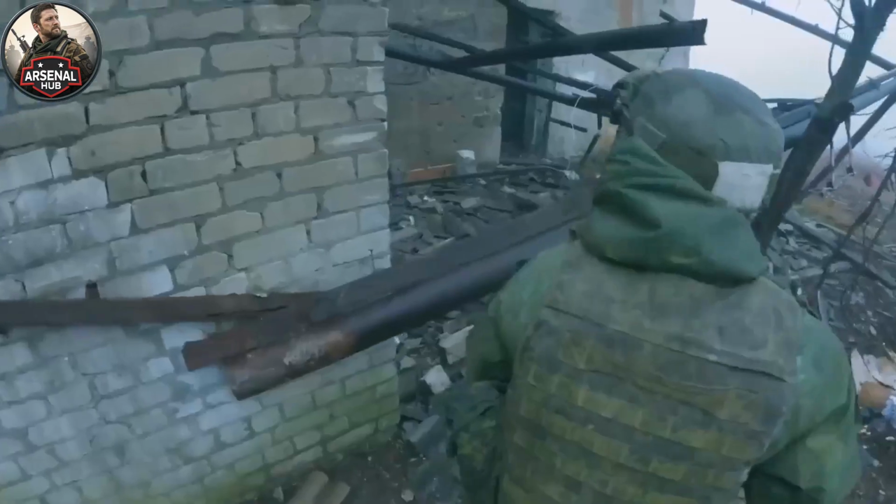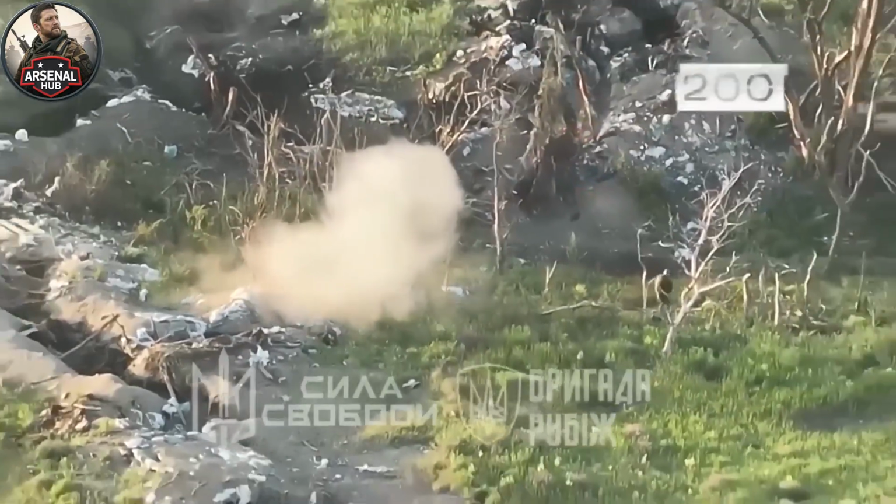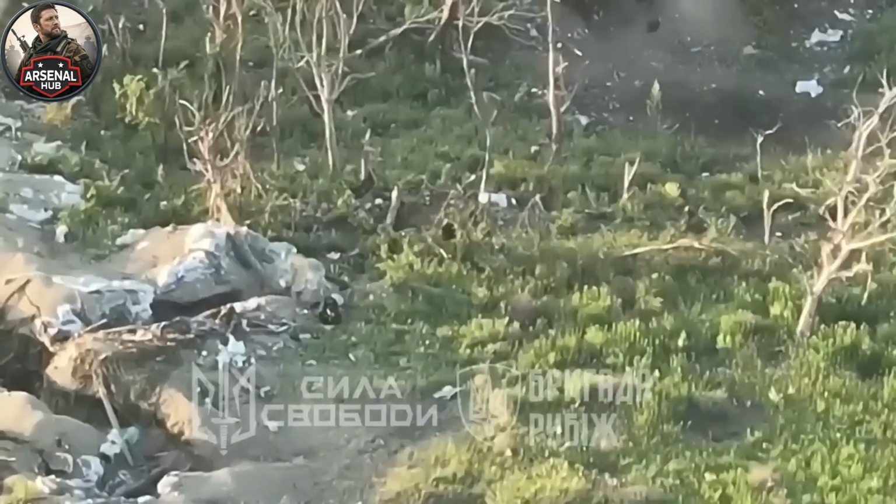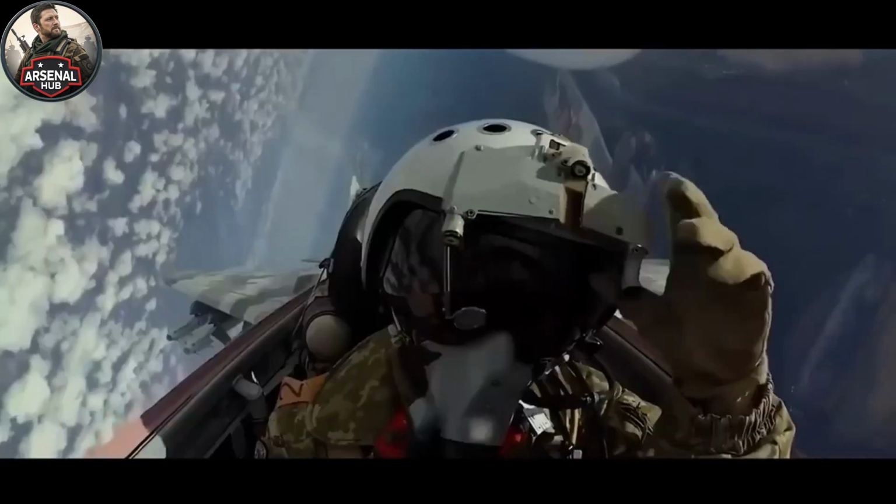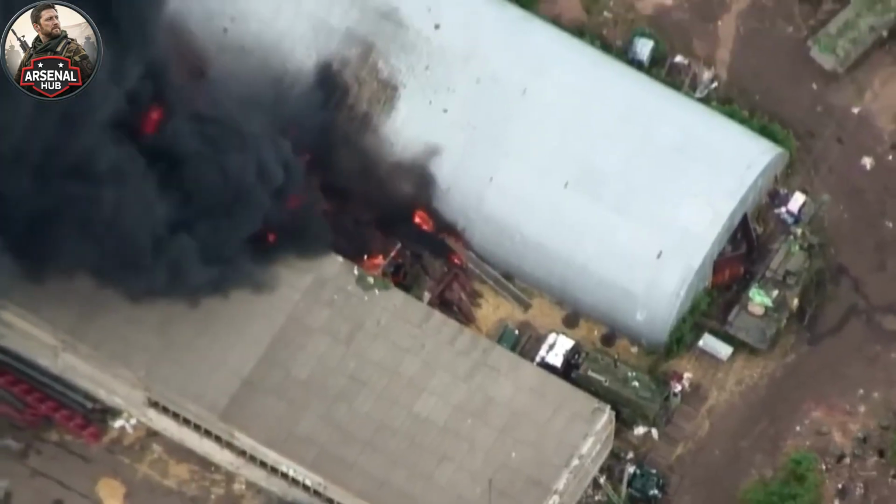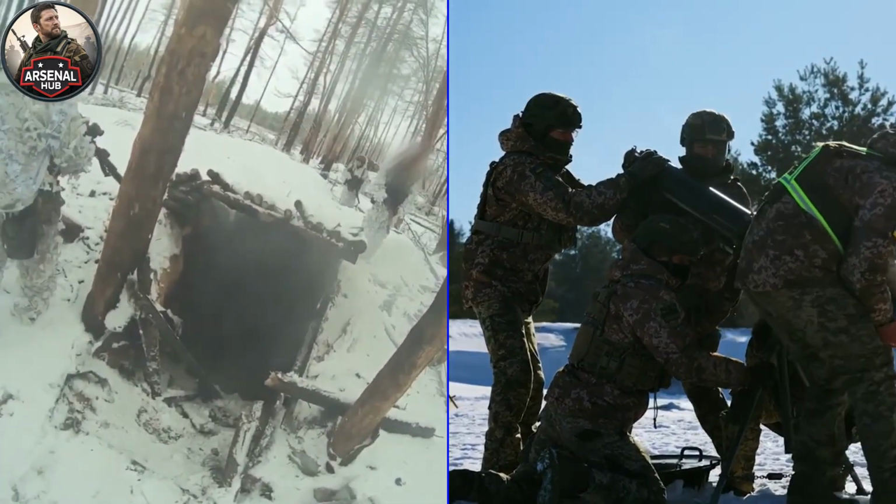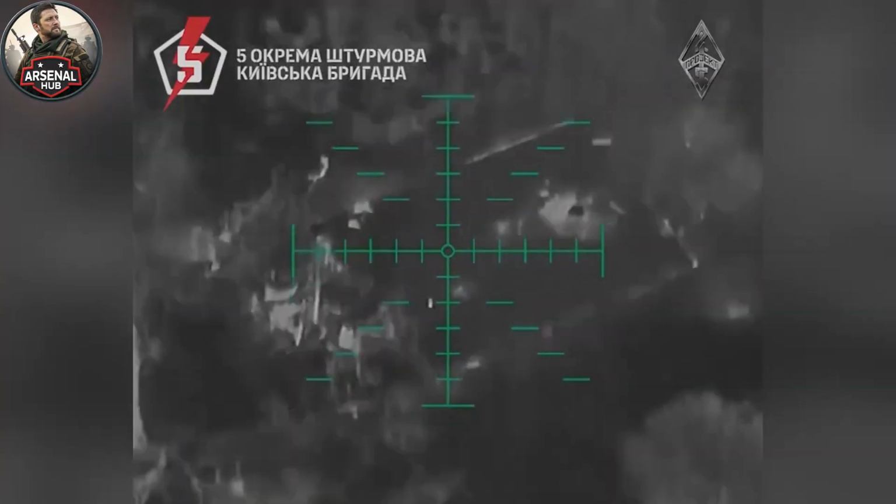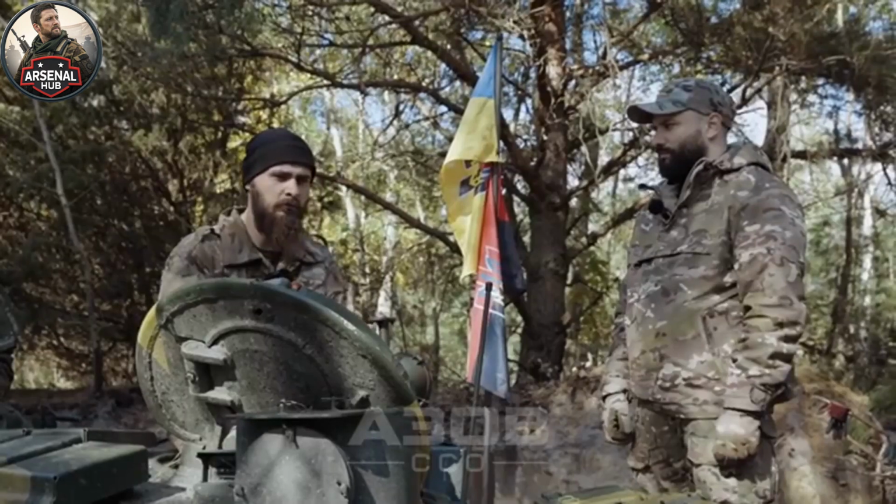They moved to their positions in the cold April evening knowing the column was coming. They waited in the darkness for hours knowing that every minute brought the column closer. They executed the engagement knowing that each missile fired potentially revealed their position to surviving Russian crews. They did all of this because the soldiers in the Russian column were heading toward a Ukrainian front line that needed protecting.